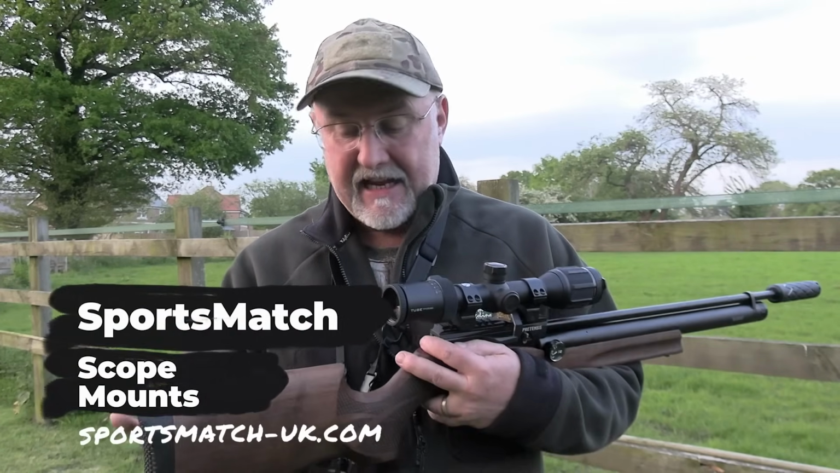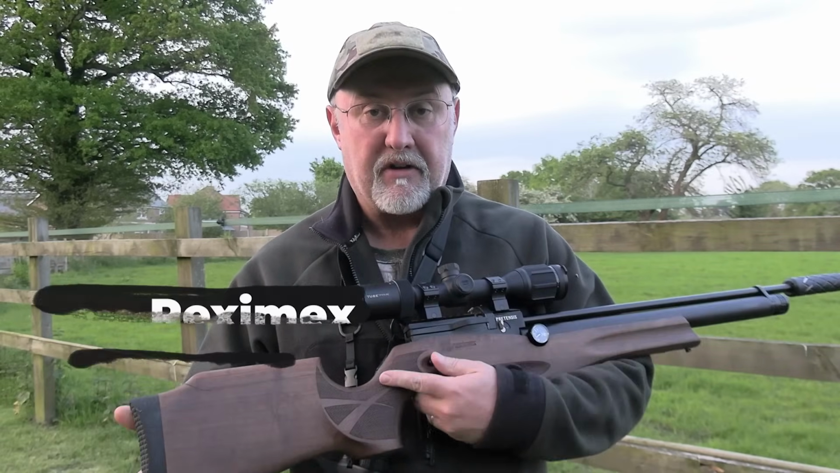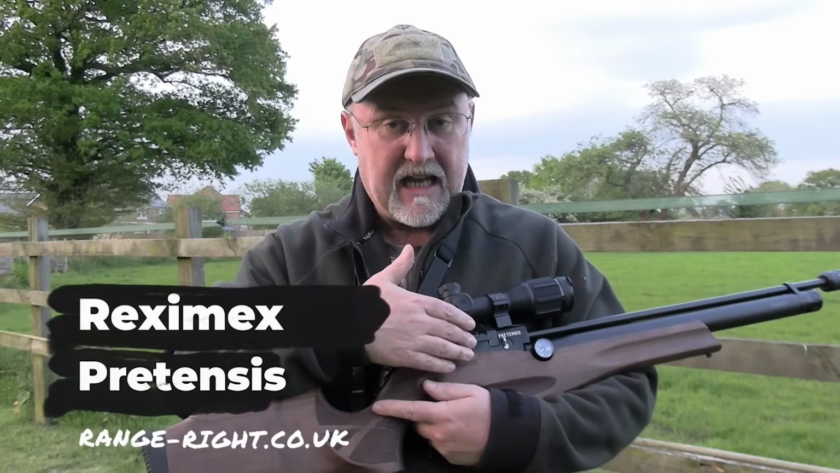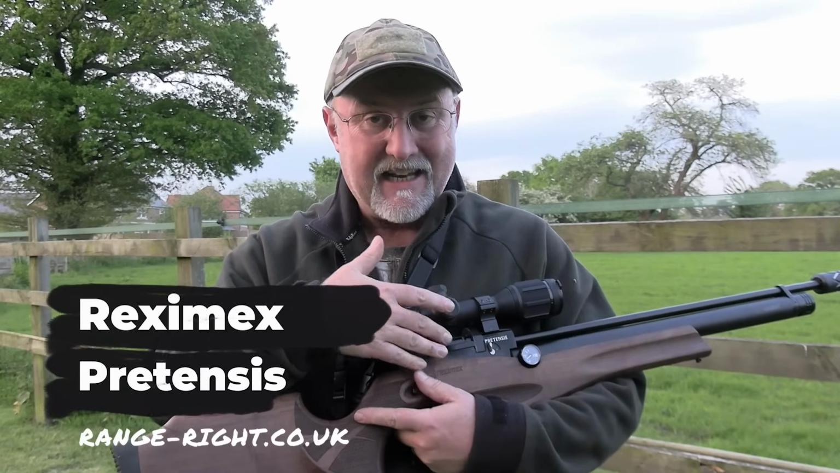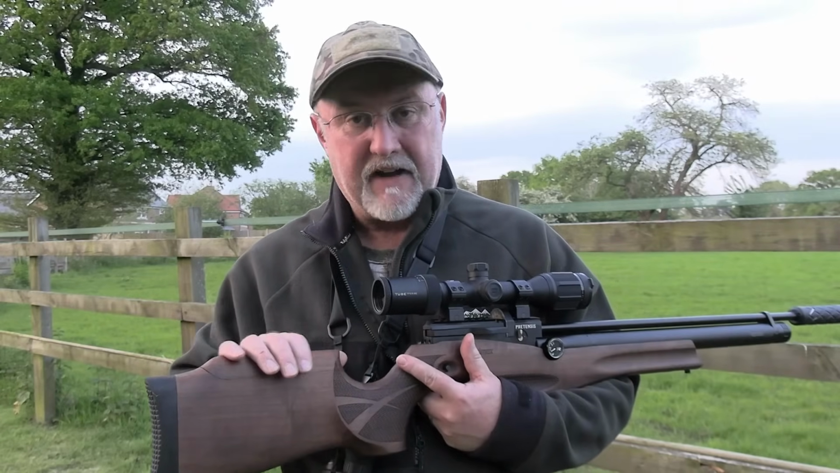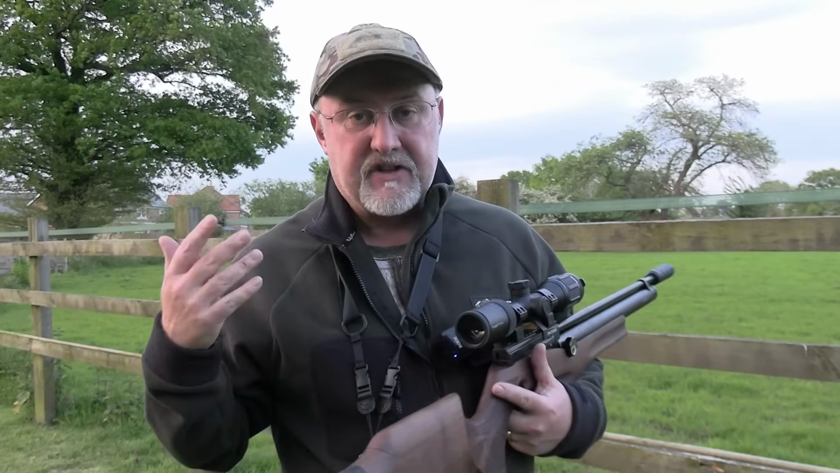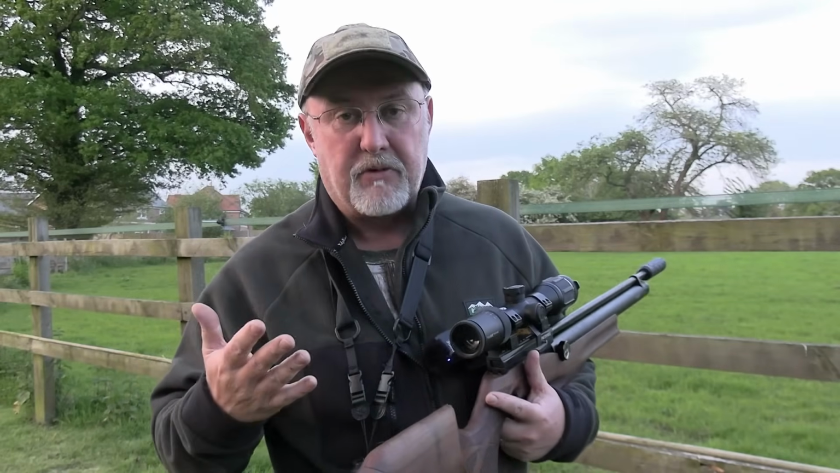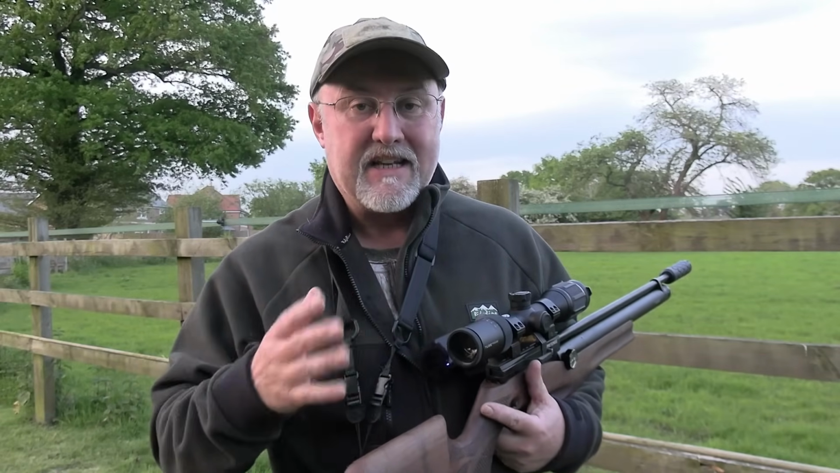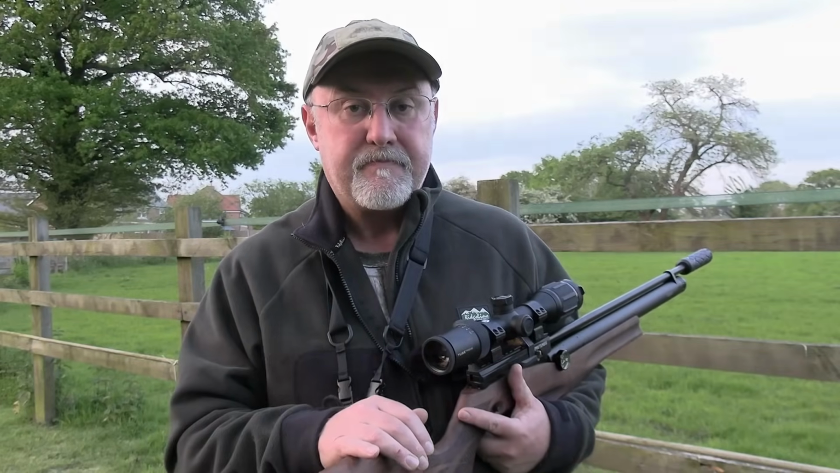And the rifle is a Reximex Pretensis. It's a .22, 12 foot-pound rifle, side lever, with a 12-shot magazine, and this is the regulated version, which represents really good value for money at less than £600. So what I'm going to do is have a little quiet look around, see if I can spot any rabbits. Then later on, when it gets dark, I'll get into position and try and ambush a few.